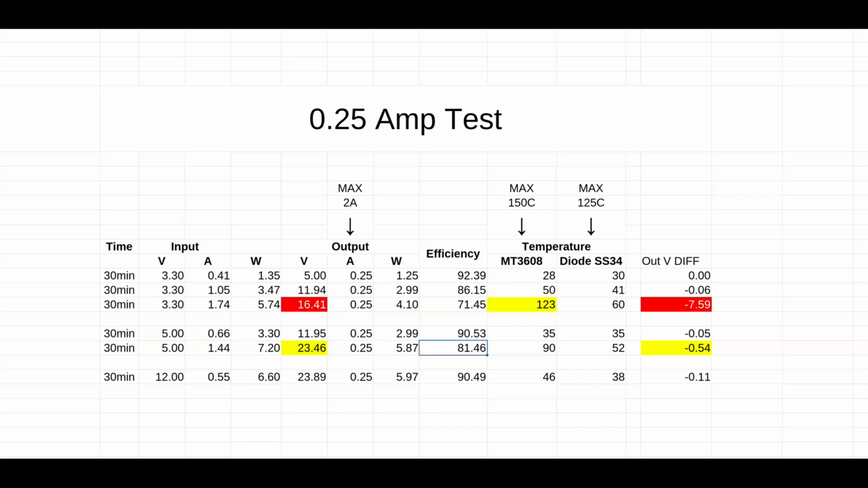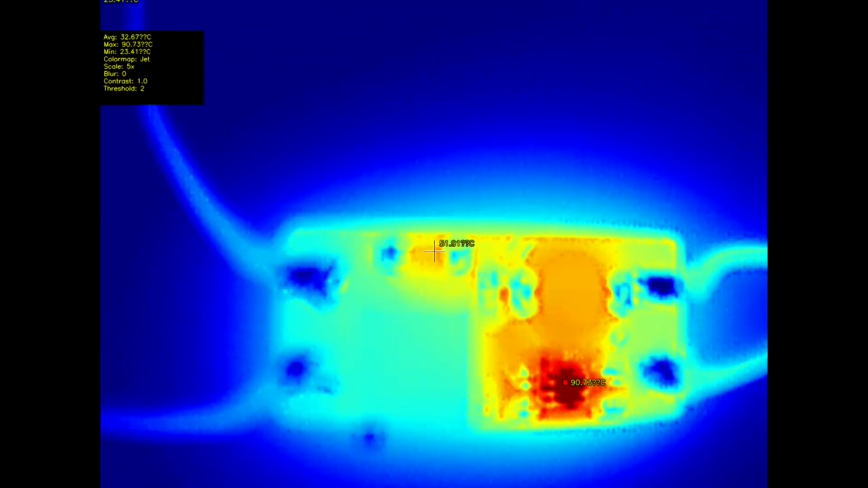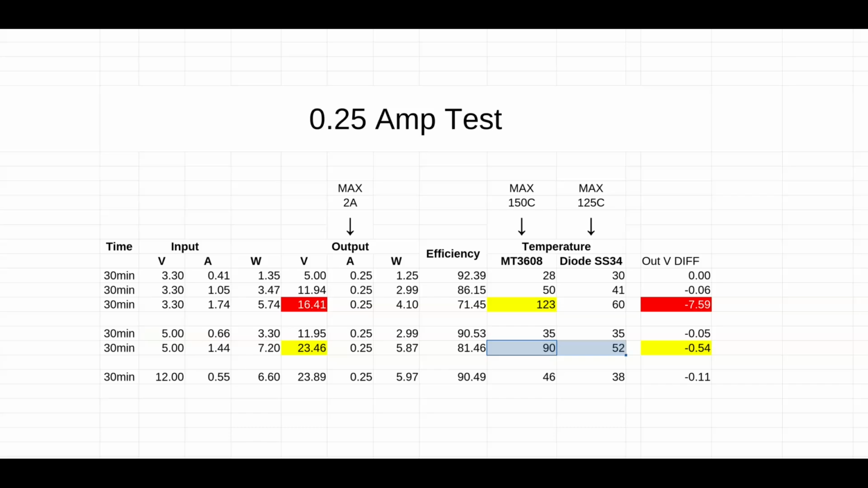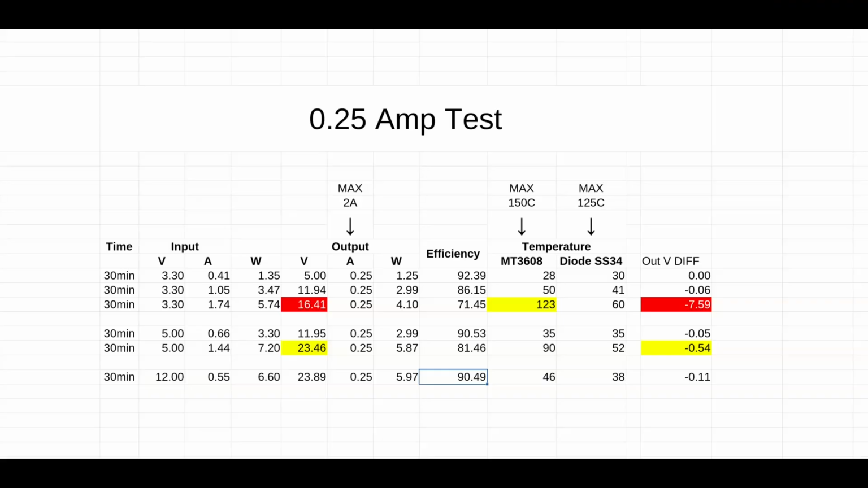The efficiency is at 81, and the temperatures heated up, even at this small amperage. For 12 volt to 24 volt, it was a little bit of a voltage drop and the temperatures were great. The efficiency is around 90%.